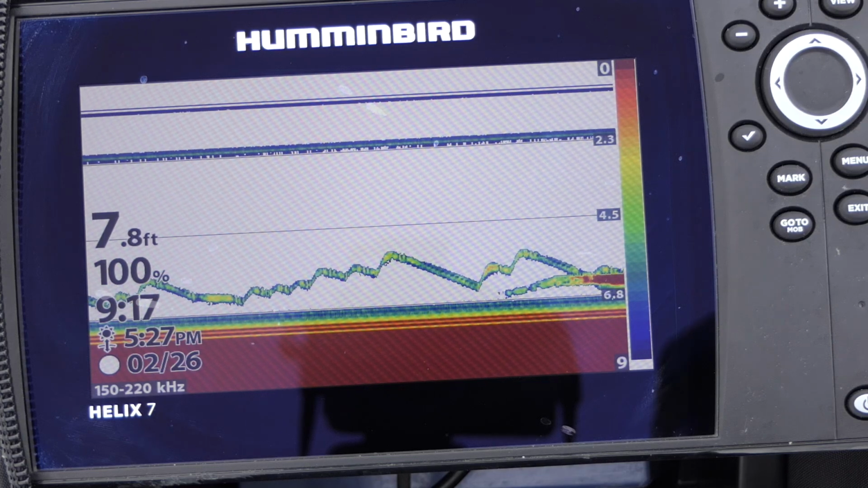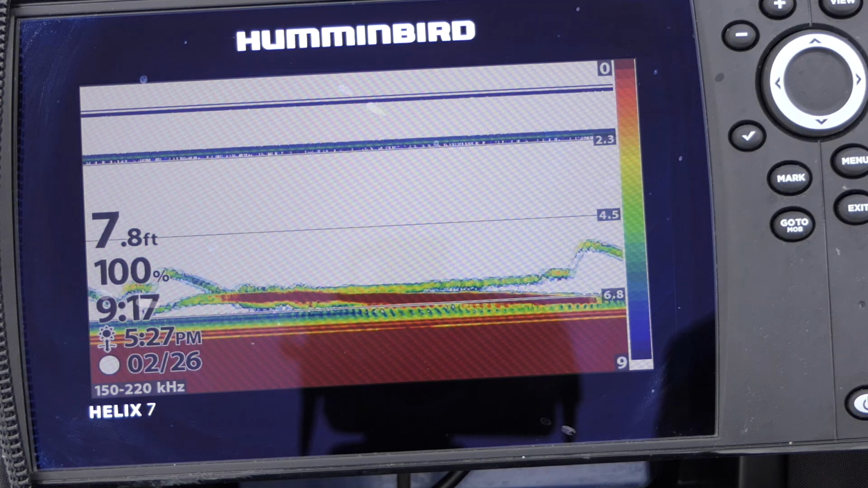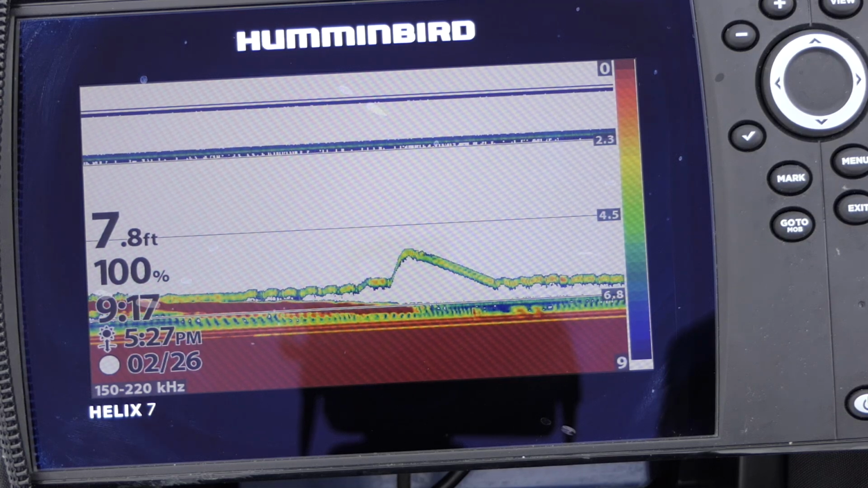Oh, here's a fish. Oh, he's looking at it, looking at it. Oh, he's still right below it. He's swimming along the bottom there.